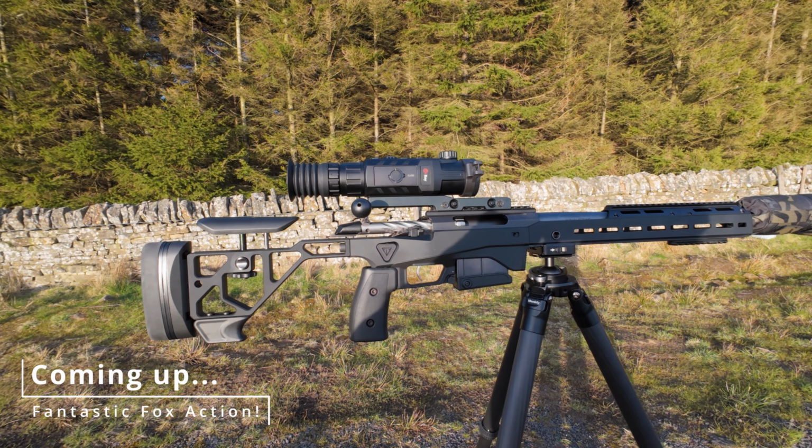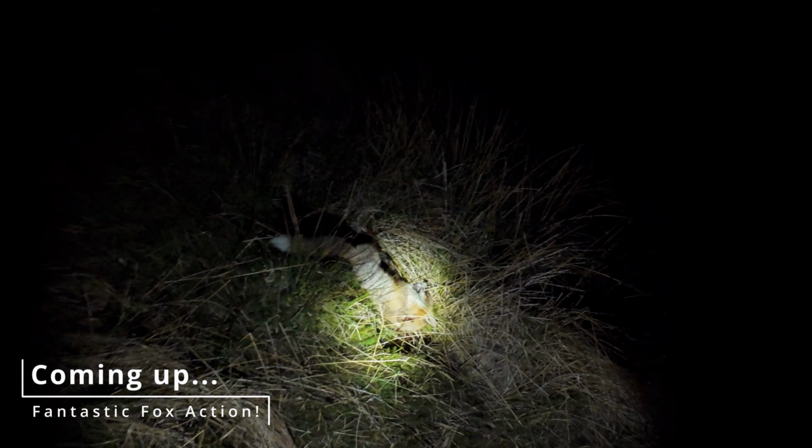Tonight I'm out on the fell in brutal wind and freezing temperatures, trying to control foxes using my thermal gear. But getting to them's going to be the real challenge. Bogs, streams and miles of rough ground. Let's see how this one goes.